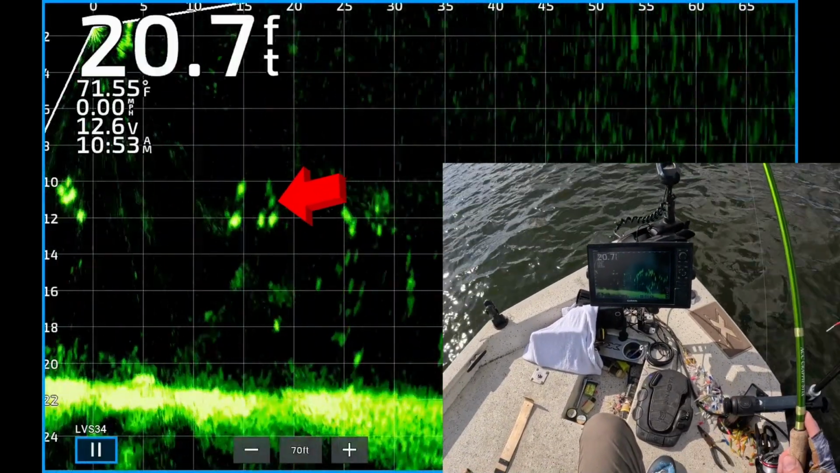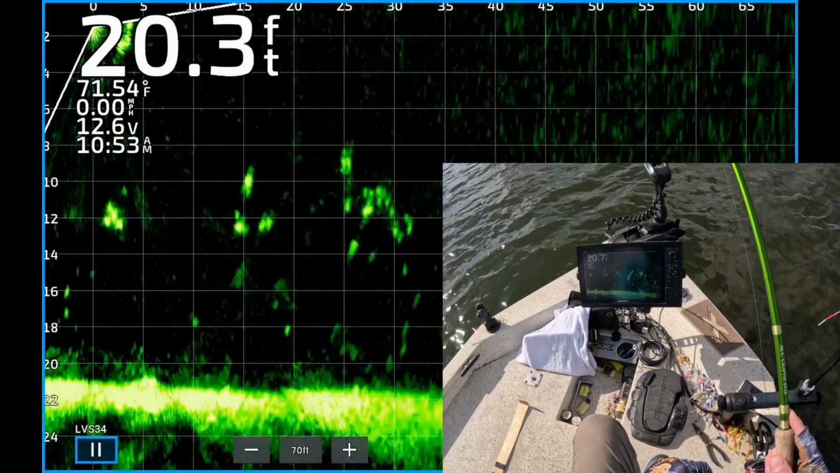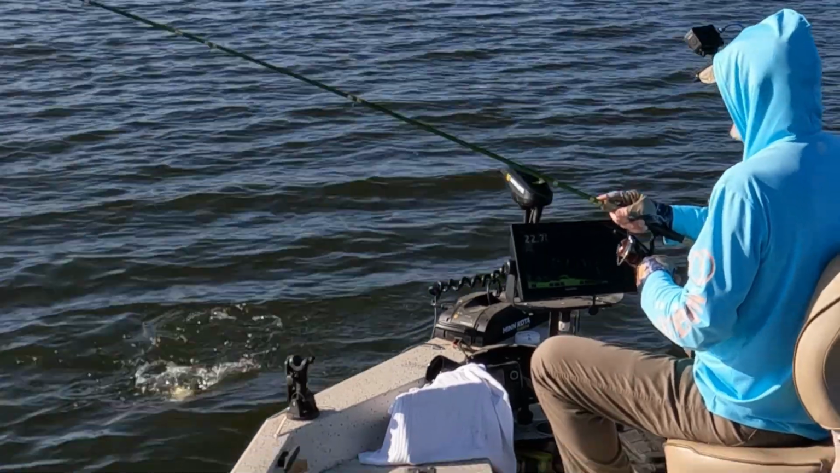Okay, there you see my jig dropping down about 18 feet from the boat. It's coming on top of those fish right there. One of them, there's one. Just hit it right there under the boat, on the way to the boat. Get in here.